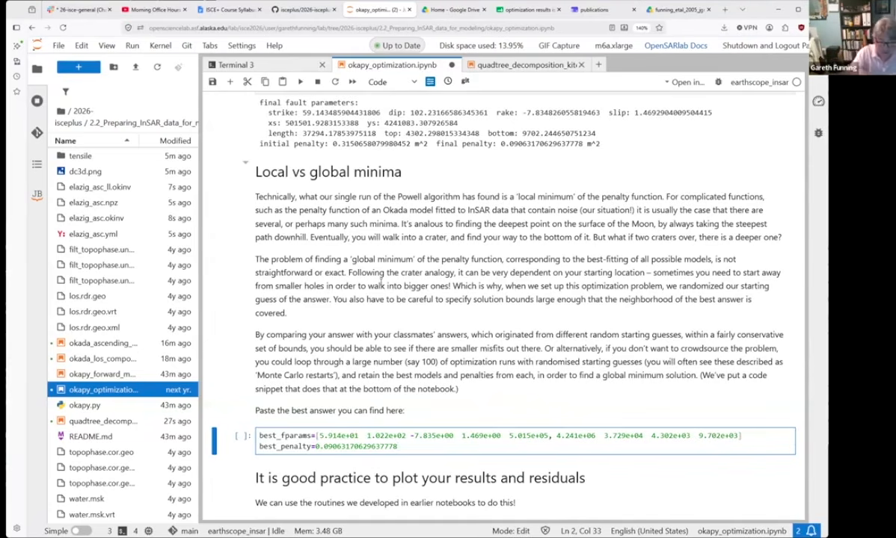In the text here, I describe maybe if you're trying to find the bottom of the deepest crater on the moon, and you just have a process where you walk downhill until you get to the bottom of something and then stop, then of course, if there's a bigger crater behind the crater in front of you, you might never get there from your starting location. So you should try this from a bunch of different places, and eventually you will find your way to the bottom of the deepest crater. And in this case, the craters are our penalty function, our misfit, just like you had a valley for the Mogi inversion that you were doing.